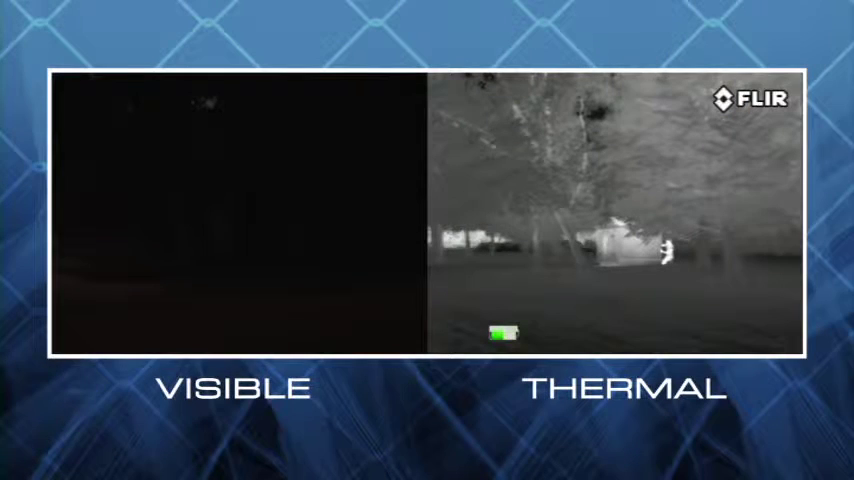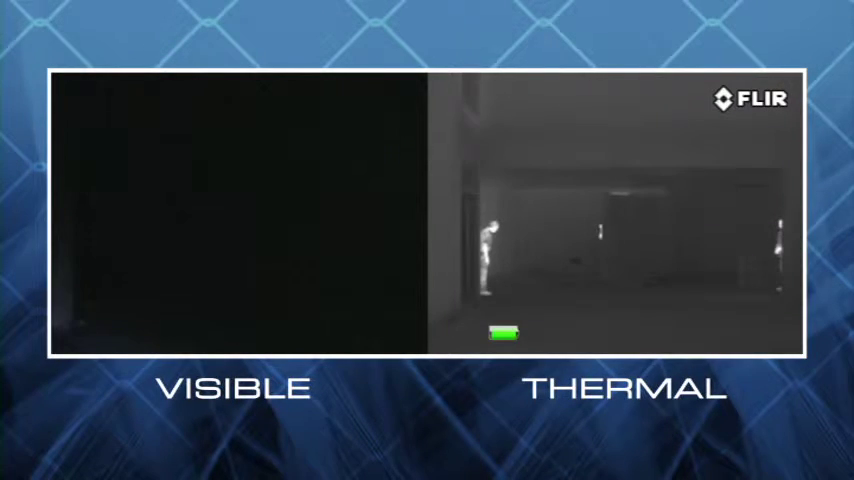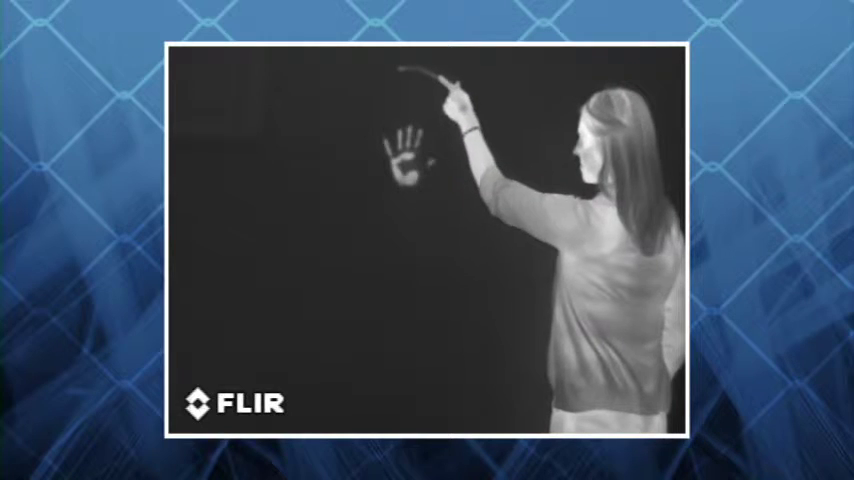safe. The Guardsman thermal imaging camera lets officers see clearly in deep shadows, in backlit situations, and even in total darkness. Thermal cameras don't just help you to see, they let you see things invisible to the naked eye.